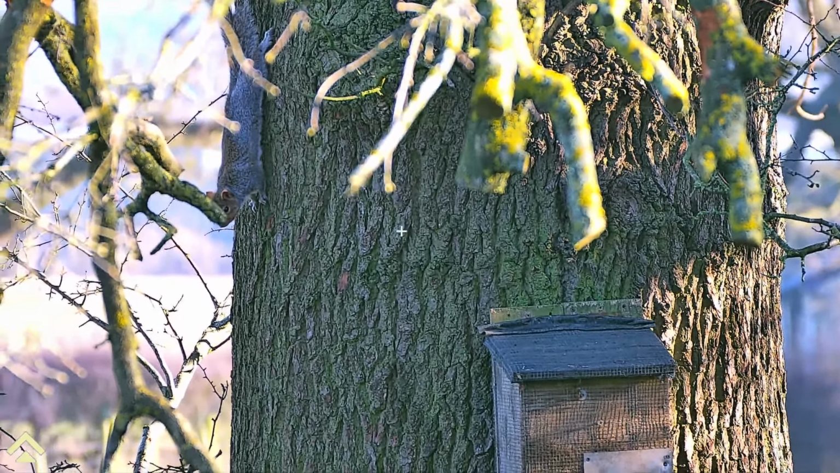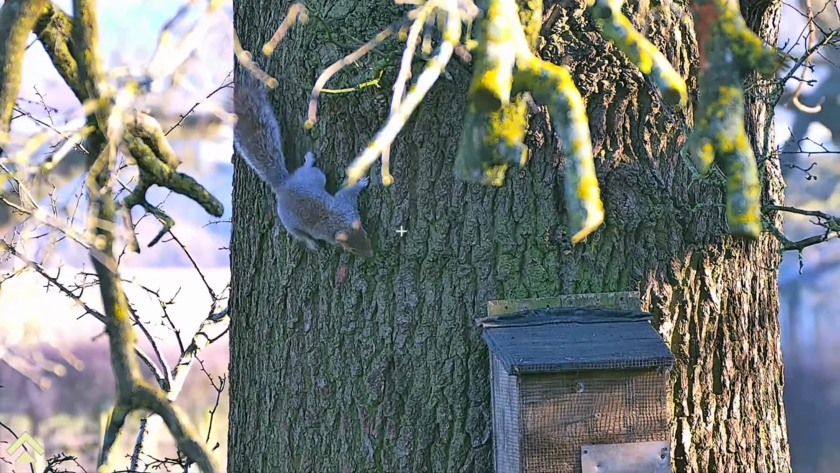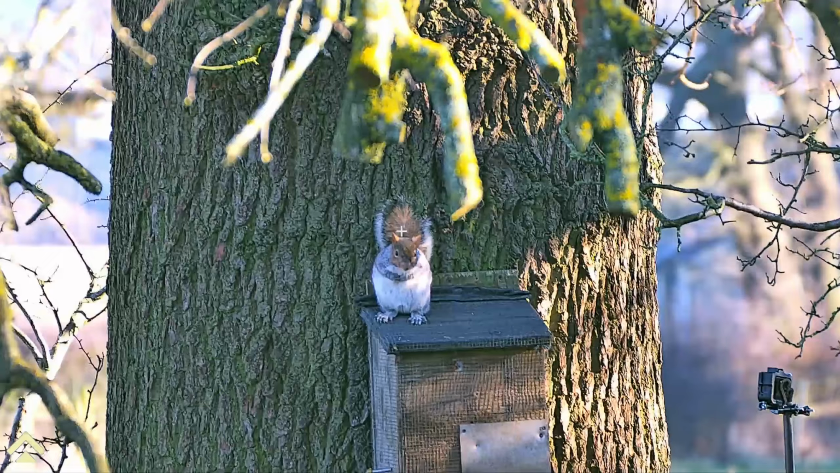Only 10 minutes after number 2 arrived, number 3 came down the tree, and it was at this point I had my hopes up for a decent bag, but unfortunately my efforts were going to be thwarted.